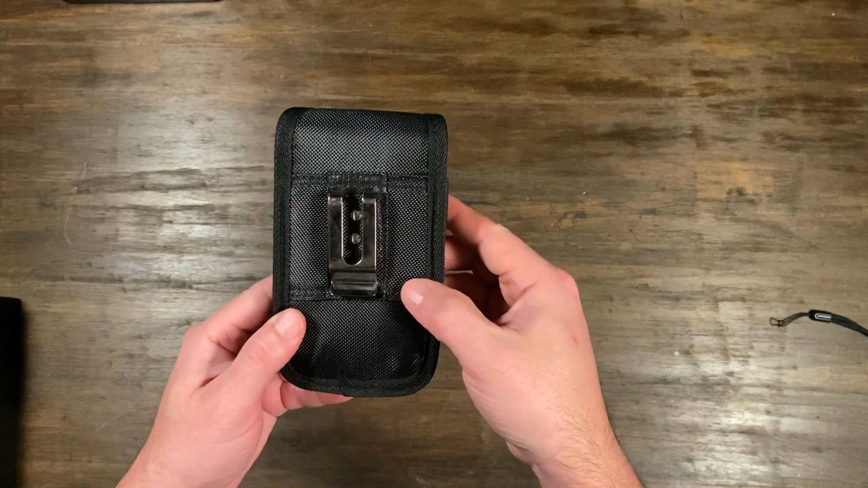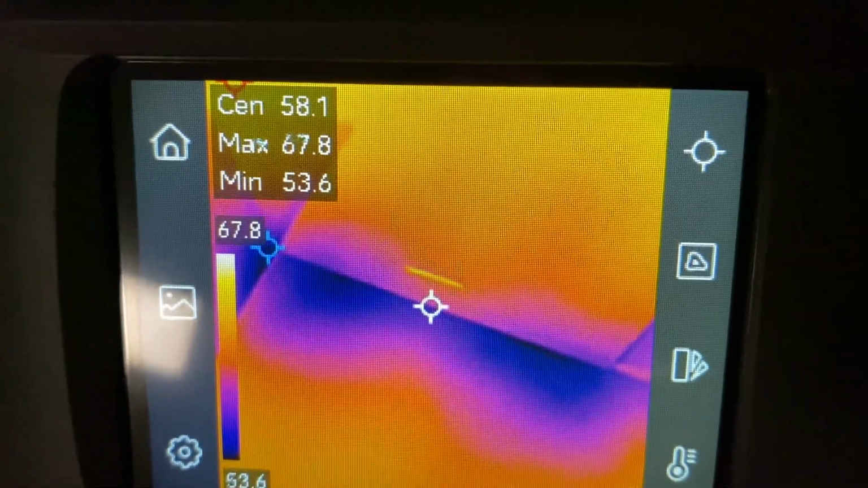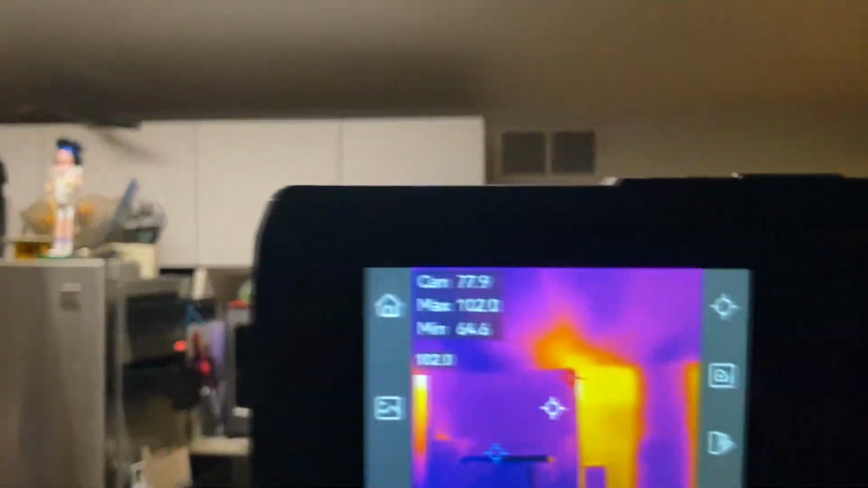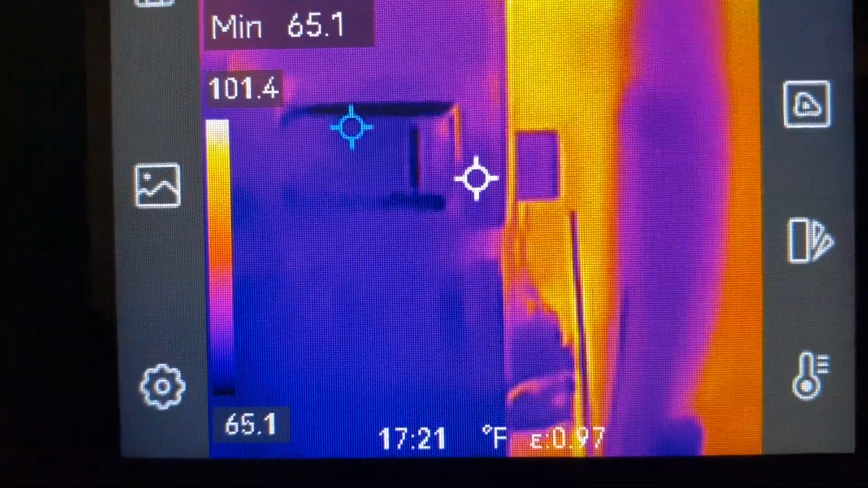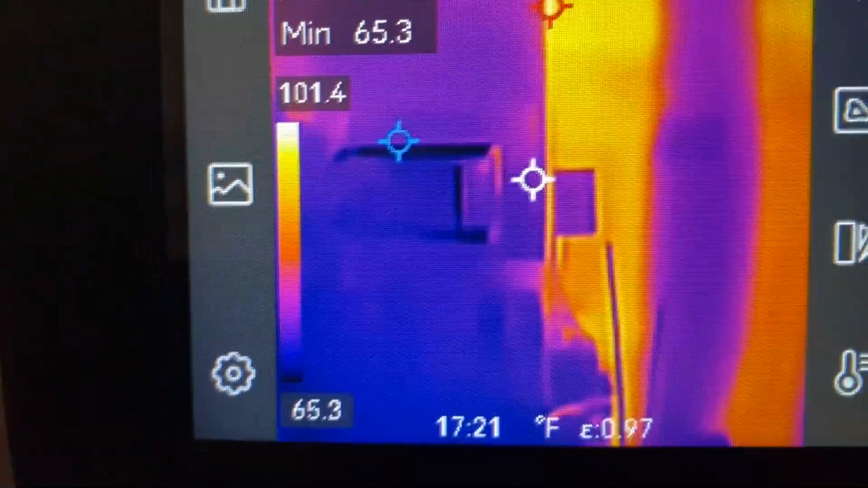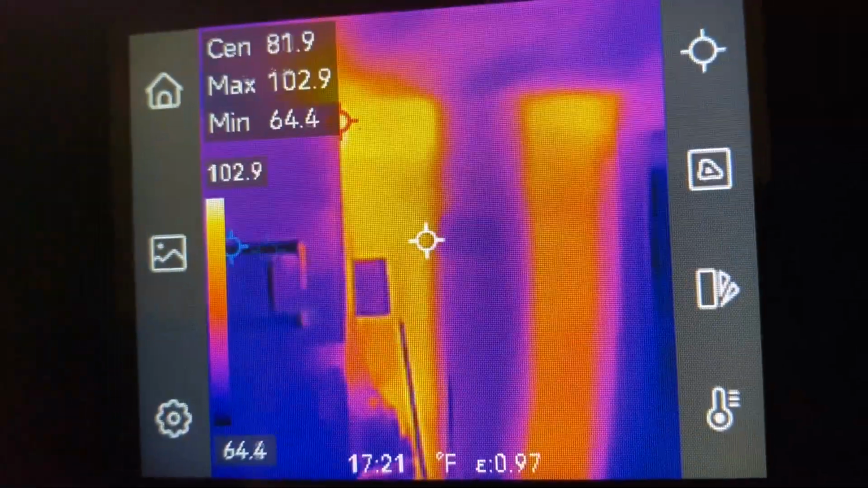So it has good storage and a long battery life. You got extended usage with 4 gigabytes of storage. You could save thermal images, visual images, so you could actually download it and send it to a professional and get a professional opinion, or you could keep a record of your improvements and diagnosis.